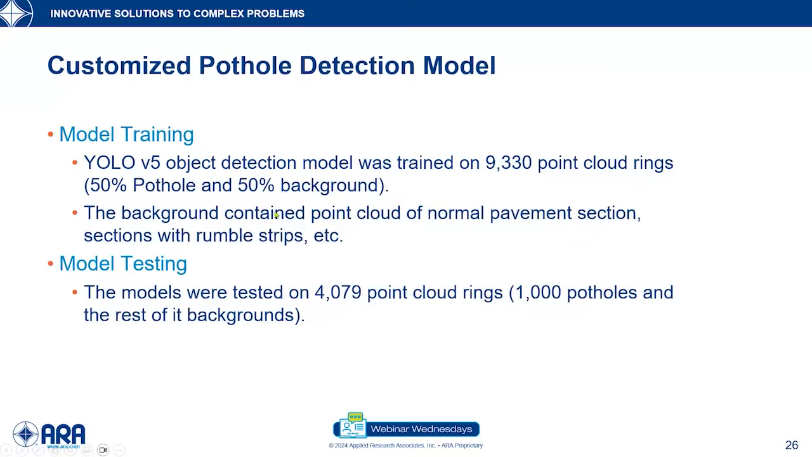The background rings included different types of sections, for example, normal pavement sections, sections with rumble strips, and others. The main idea was to make sure that our model can detect a pothole and can also identify something that is not a pothole.